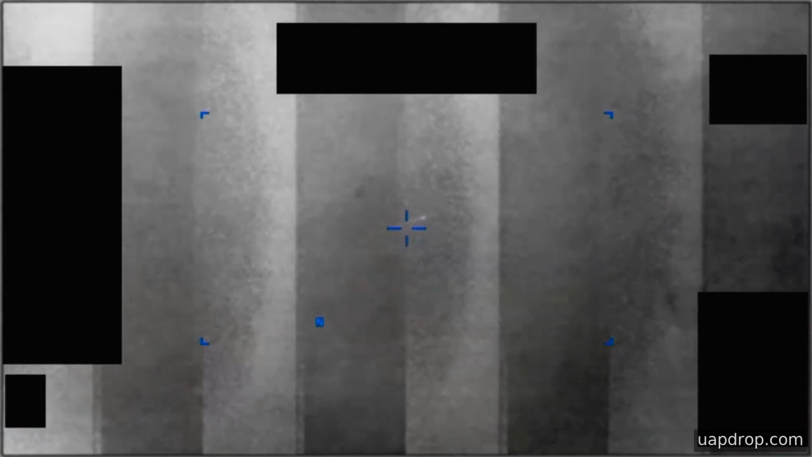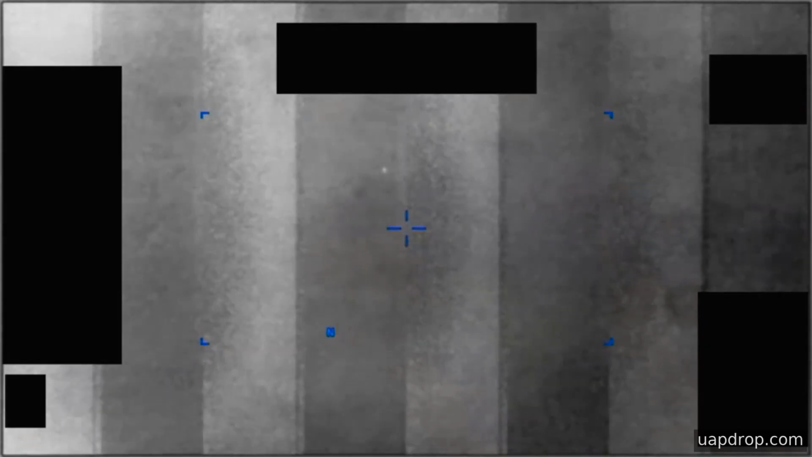According to AARO, the video you are watching is likely derived from an infrared sensor aboard a platform operating in the Central Command region in 2020 and appears to have been uploaded by a user to a classified system in August of that year. The footage was included in materials made public in May 2026 as part of the Pursue release. What makes this clip notable is not a single dramatic maneuver, but the pattern of intermittent thermal contacts, the sensor mode changes that affect detectability, and the administrative context in which the footage surfaced.